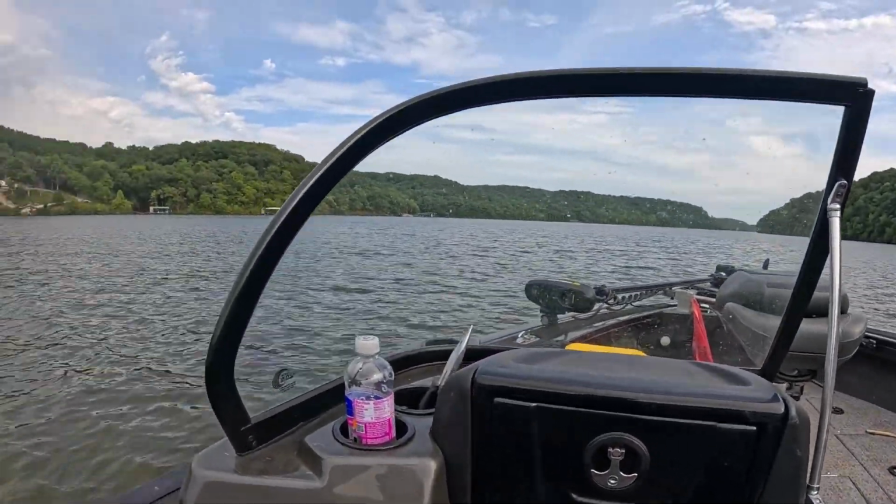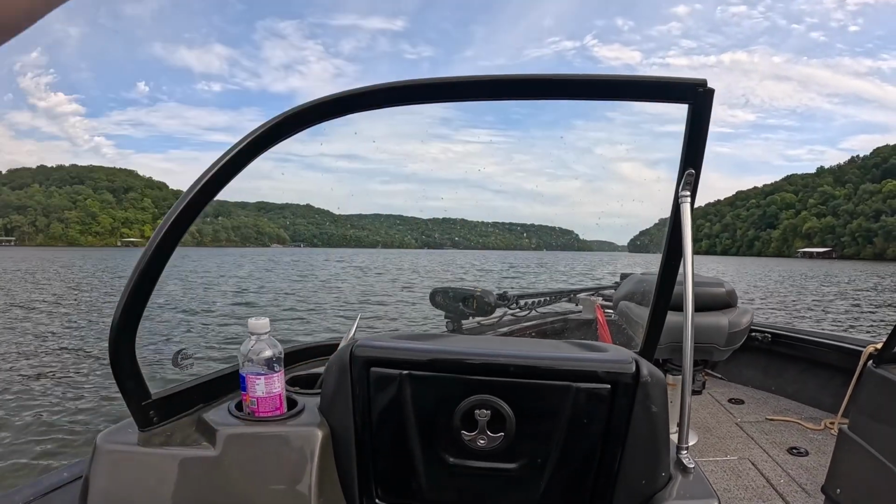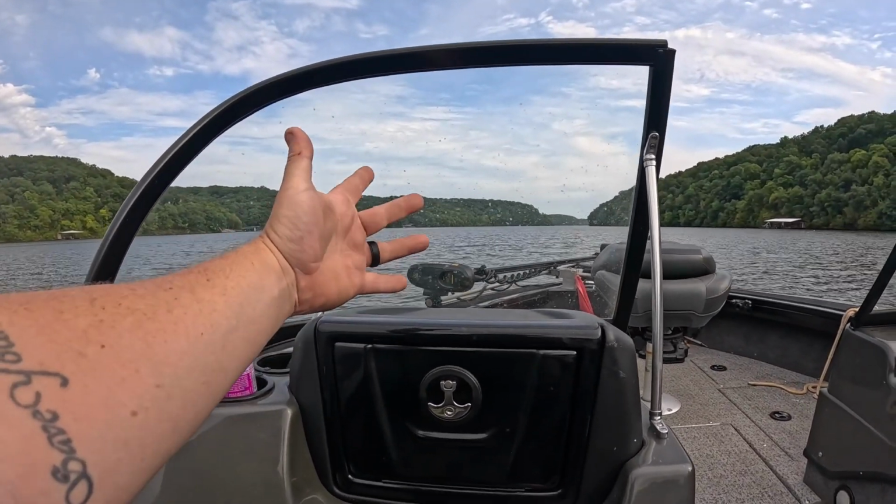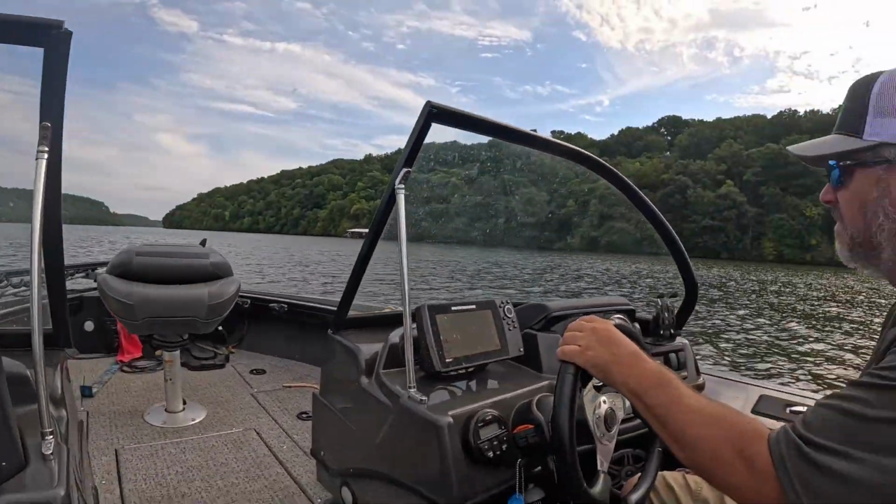That's Tracker for you. But let's get into it. I think we're gonna go to our little honey hole we found last time. It's off of about a 50-foot drop. We're in about 16 foot of water, and there was some crappie on some brush piles. Let's go check it out.